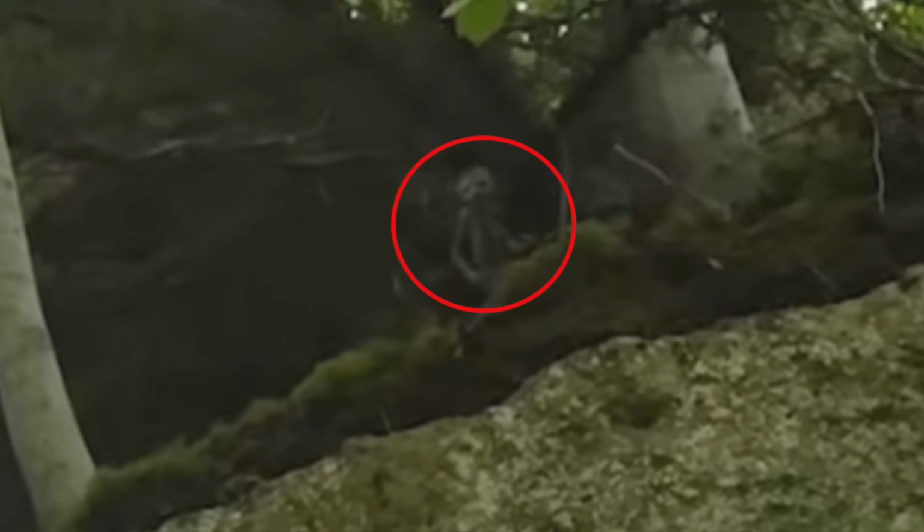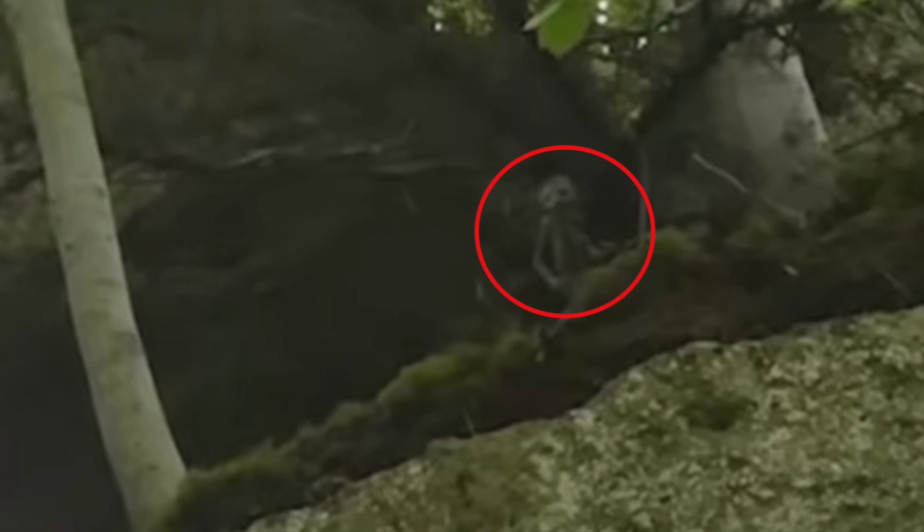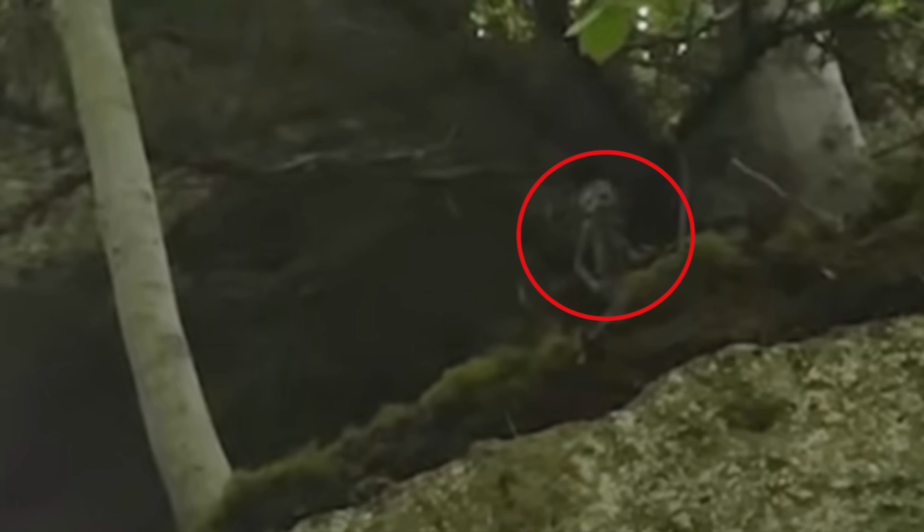In the footage, you can clearly see a strange and very small, unearthly creature peering over the cliff's edge right behind him. This footage is definitely very weird, and I personally have never seen anything like it before.